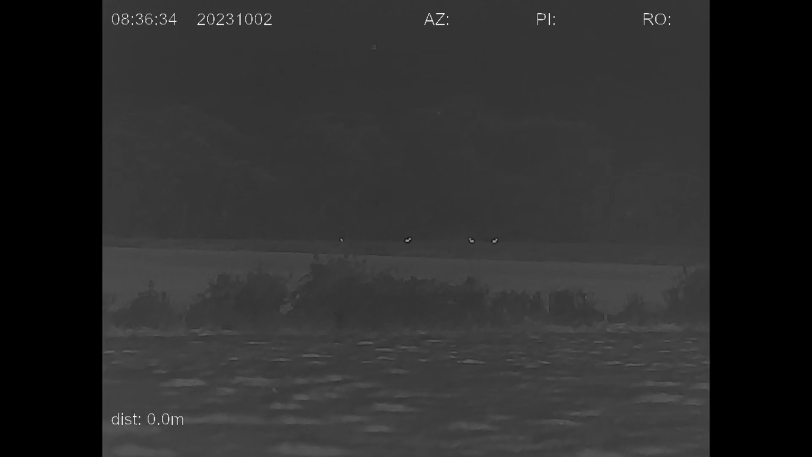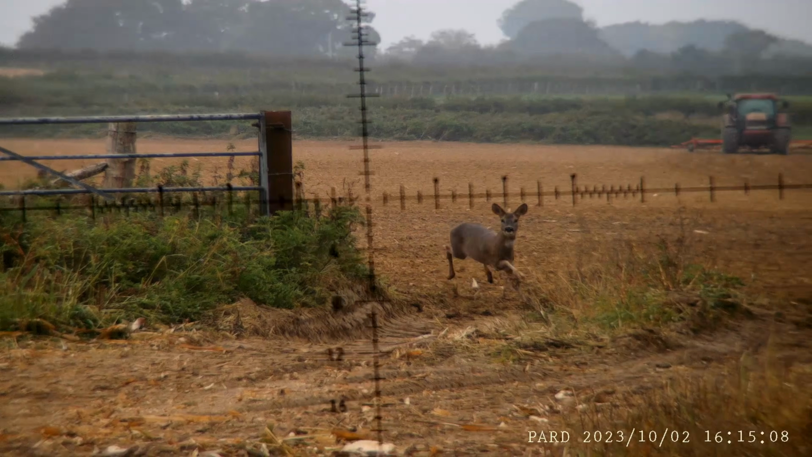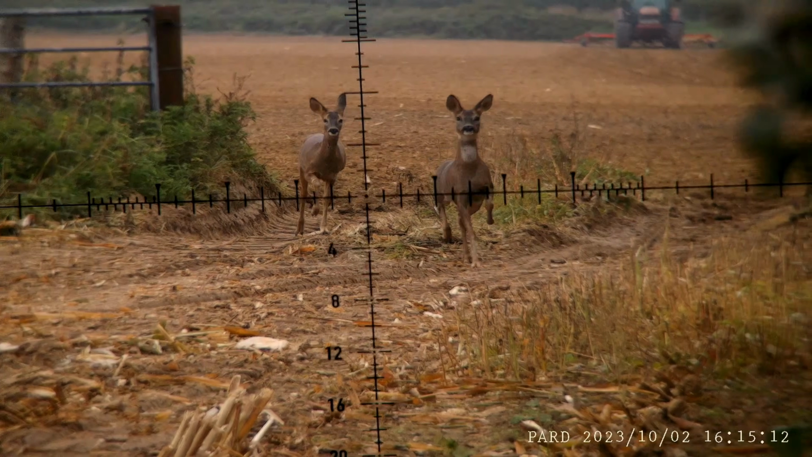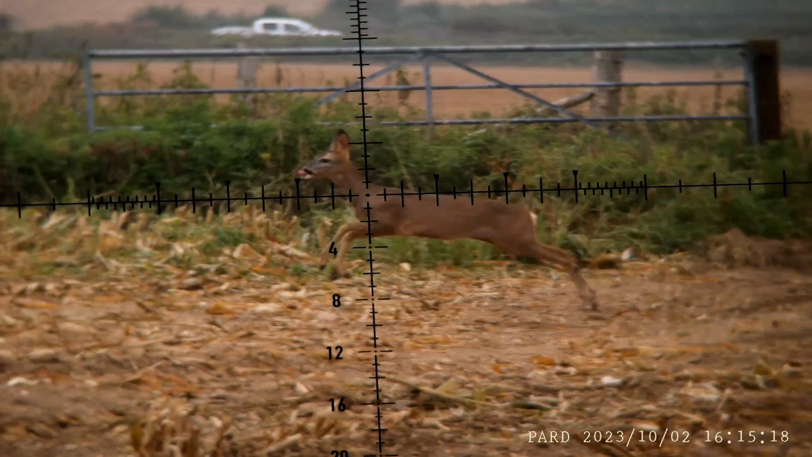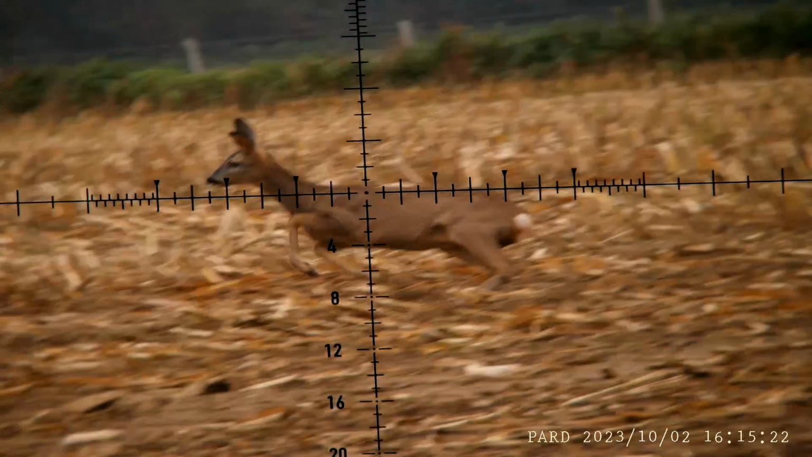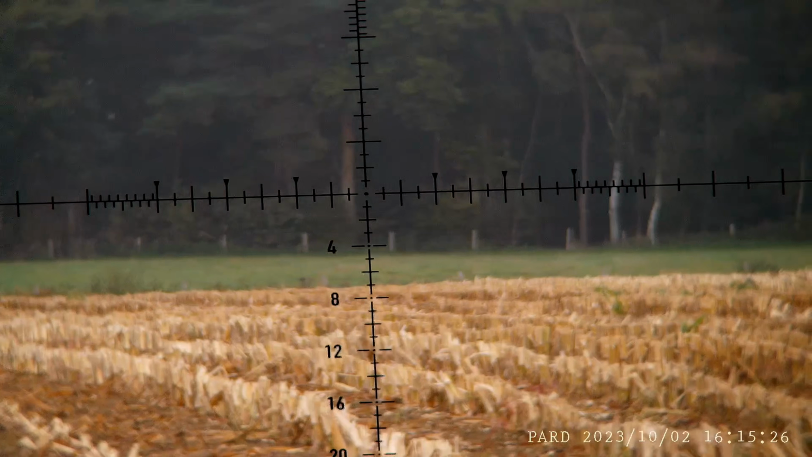Just as I was leaving the farm, I spotted several roe deer in the corner of the field. I circled around and tried to stalk into them, but unfortunately at the same time the farmer arrived to do some work in the same field, and I just managed to get this little bit of footage as they run past. It does show, however, in better daylight how clear the Element optics and the PAR 007 SV actually are.